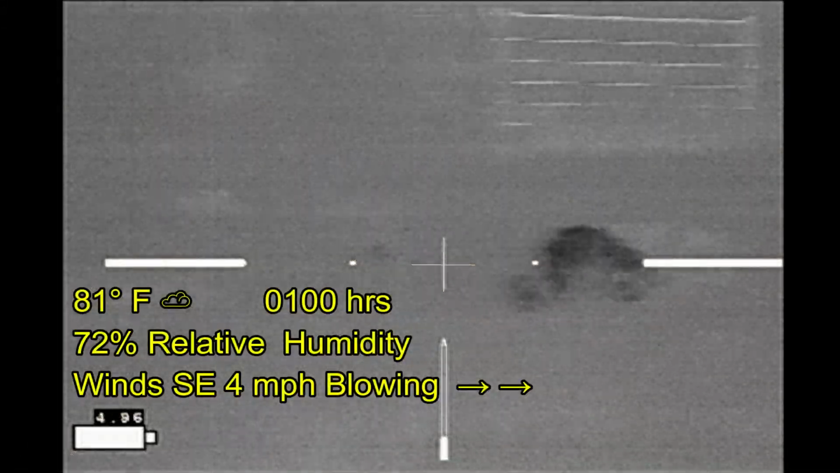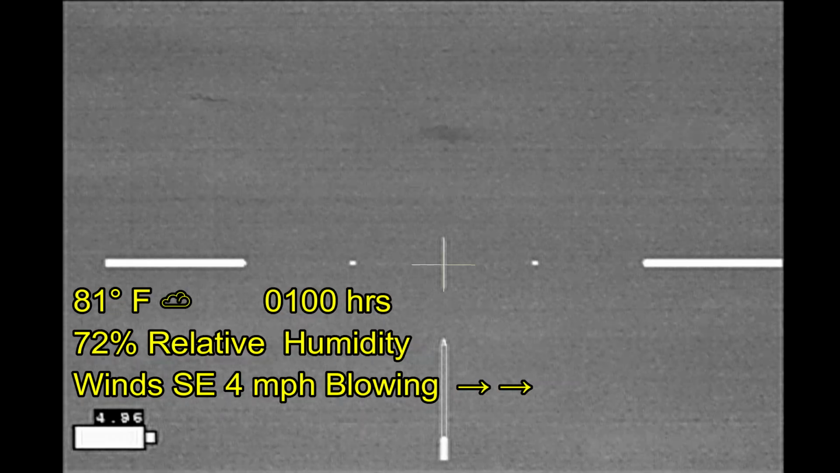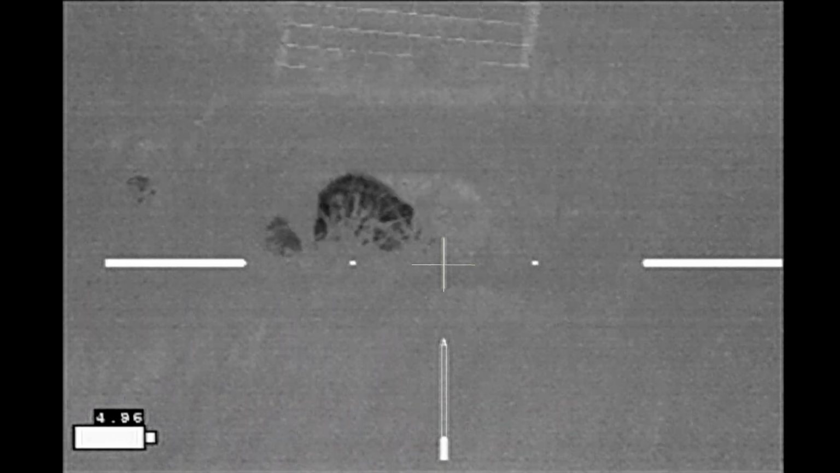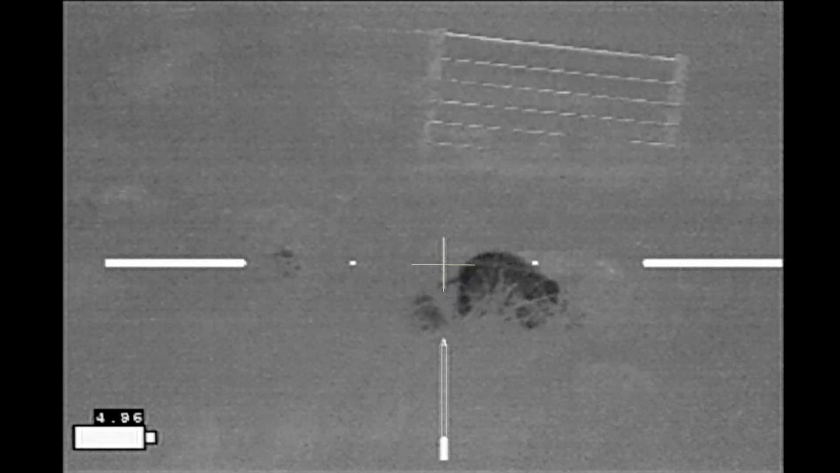Around 1 a.m. finds us on another group of hogs. As we move into the field, most of the hogs have moved out onto a small side road, so they're in the right-of-way right now outside of the fence, and we don't have a shot at this point.